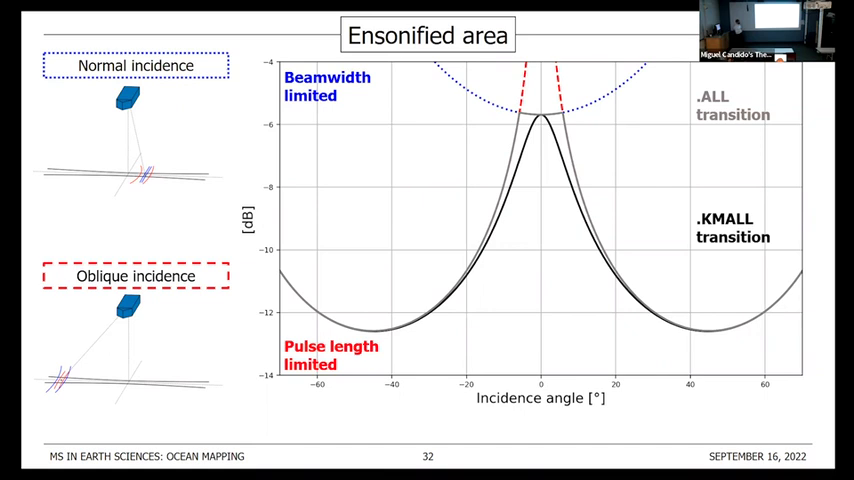Did you get any feel when Shell provided you with that function that they were using as to why we should think about the area not increasing for a while and then dropping? Well, the reason I got was they were having bad results when they started using the total pulse length, I think in the .all versions.